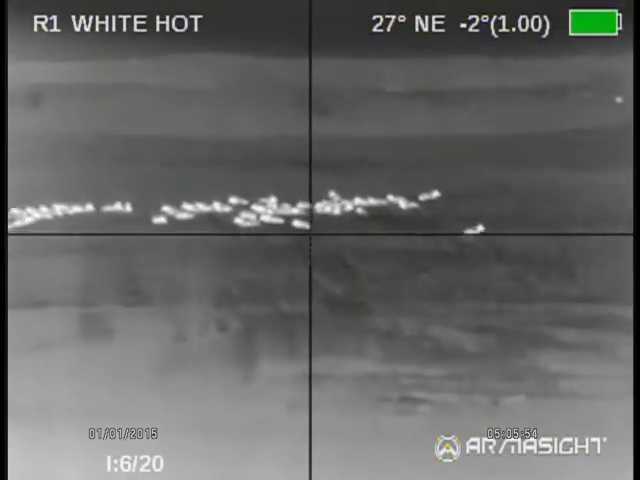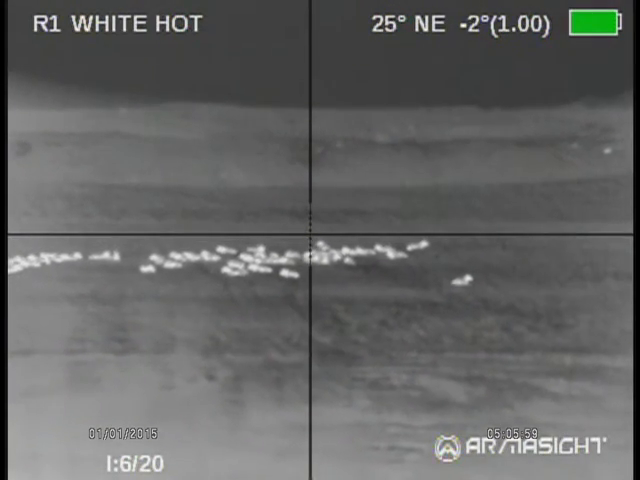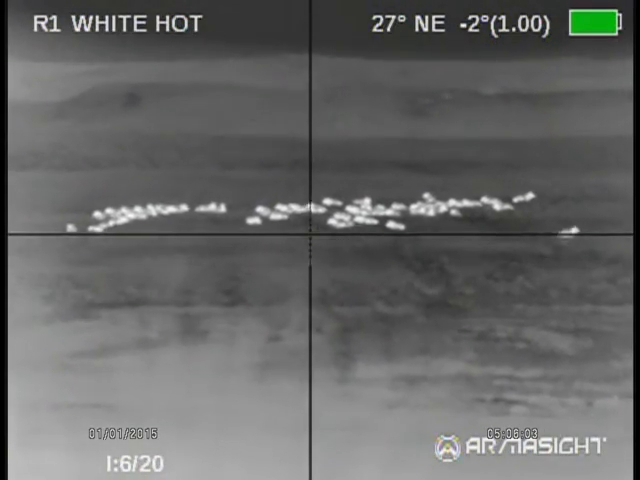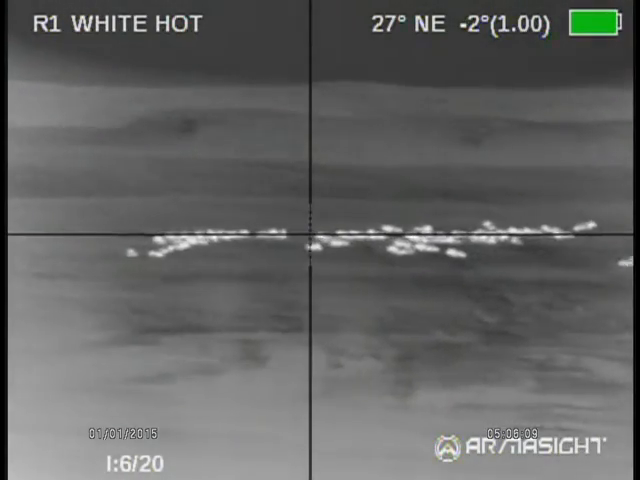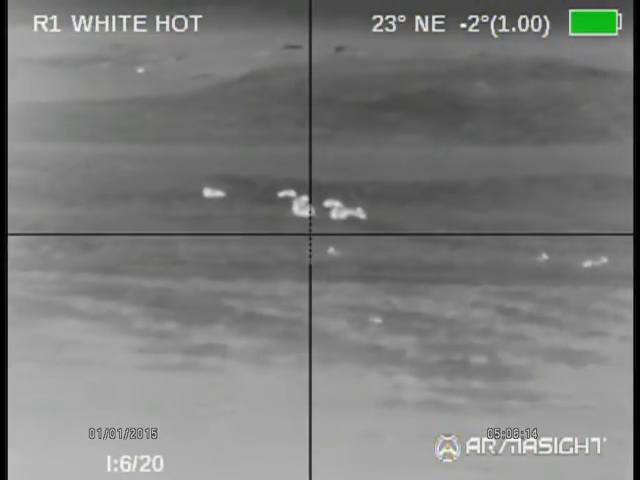So white hot. You can see top left corner of the screen, it's white hot palette. So everything that's white is hot, obviously. So you can see a herd of cows out there. Some more cows a little bit closer in here.